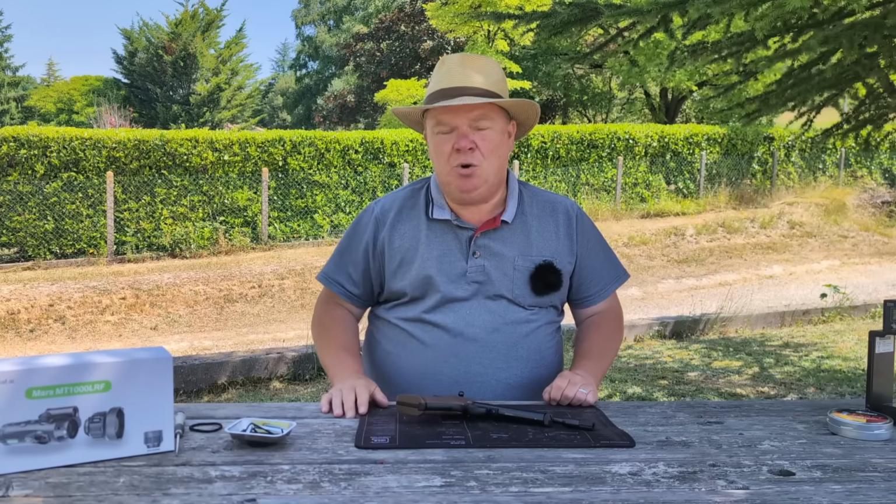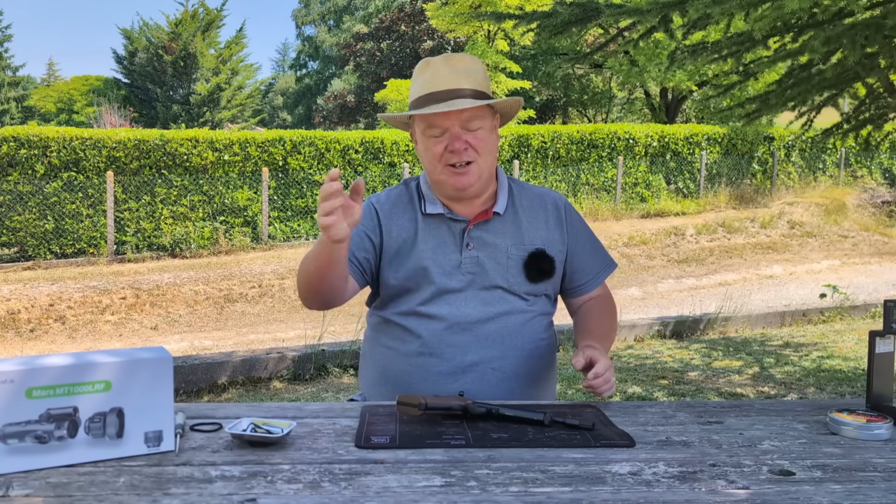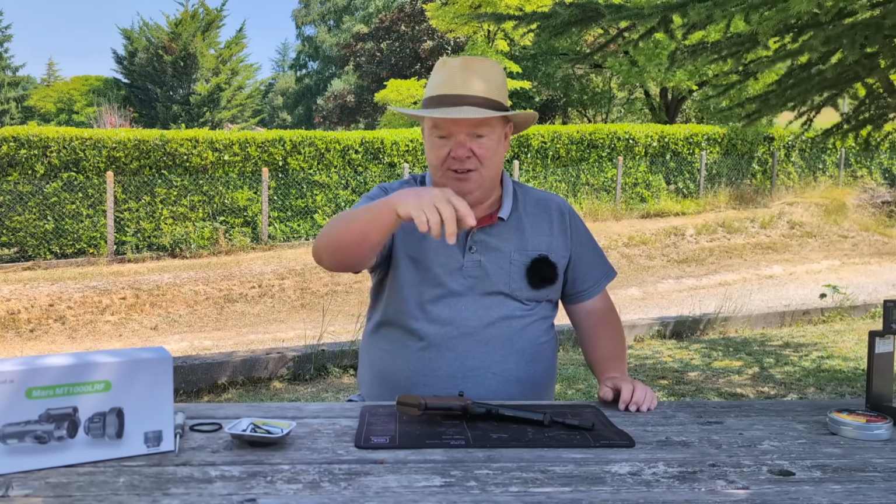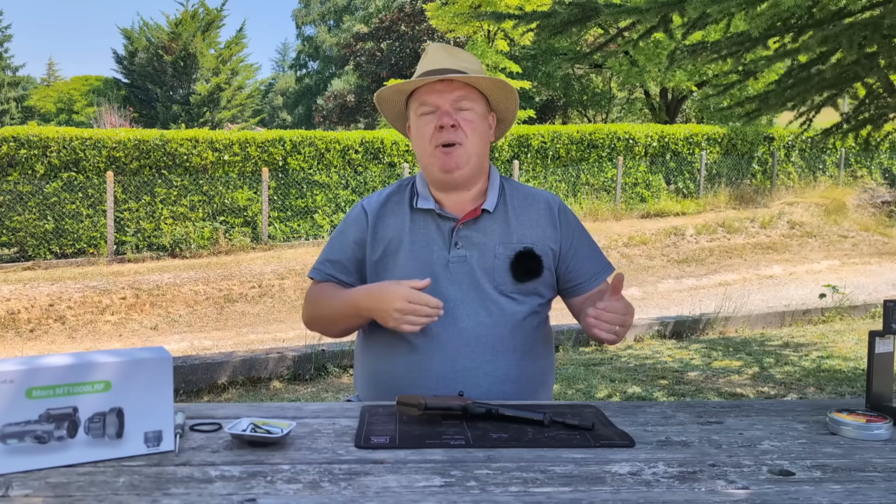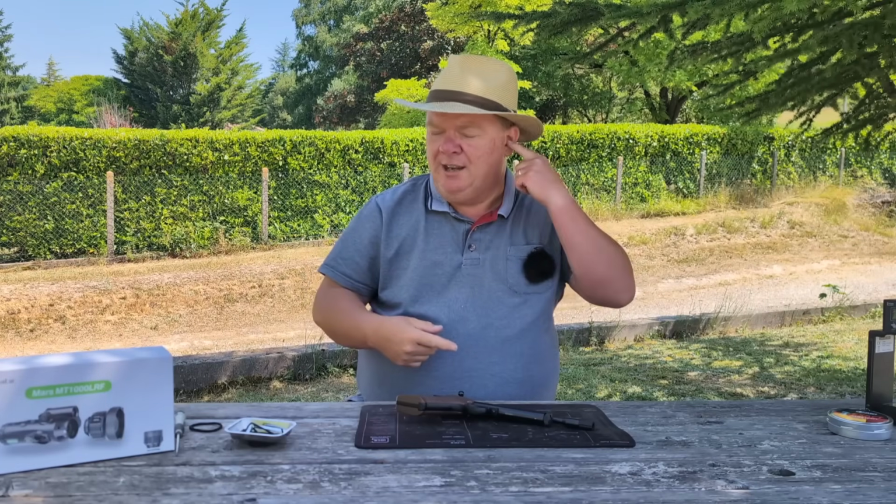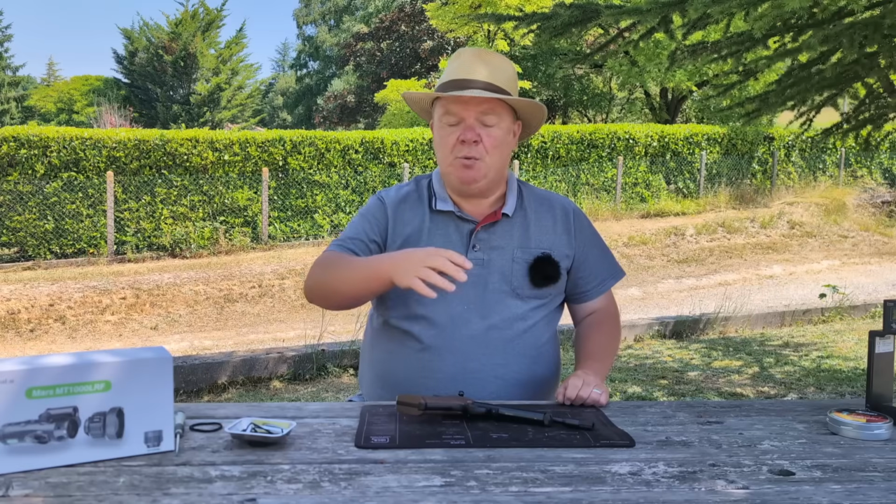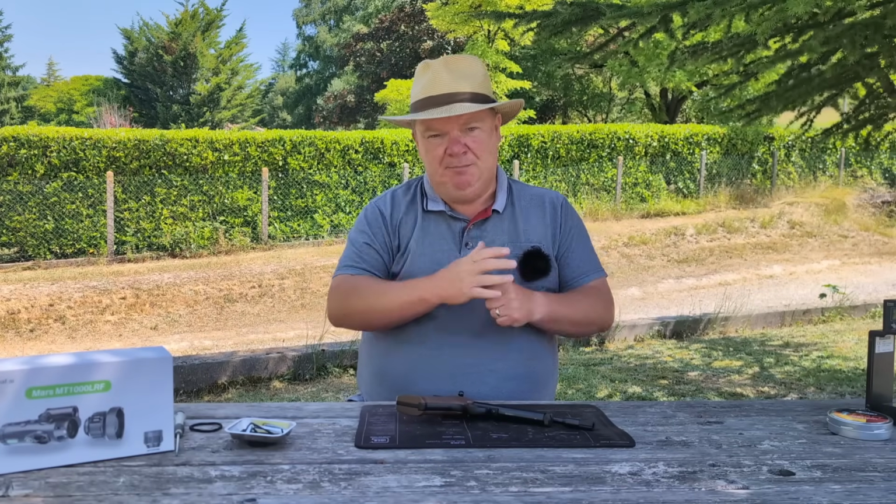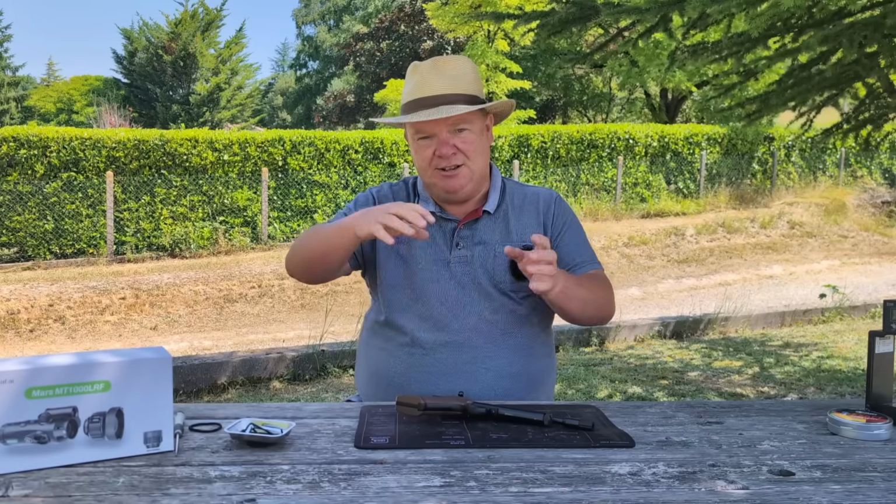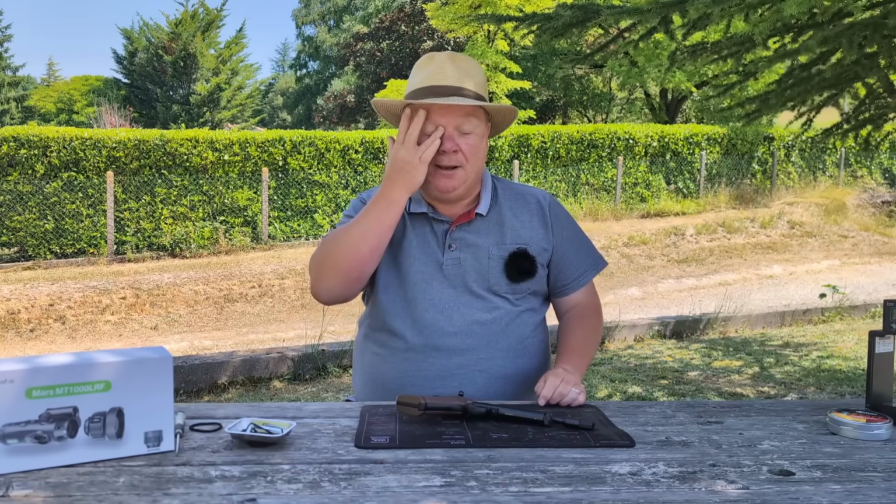And then they had one called the Backpacker, whose number escapes me. Was it a 2486? I don't know. If you can remember what the Backpacker was, leave a comment below. But that was a slightly longer barreled version of the 1377, but with a carbine stock and a bit larger forend to make it easier to pump up, and you could take the stock off the back, put it in a backpack, hence the name Backpacker.